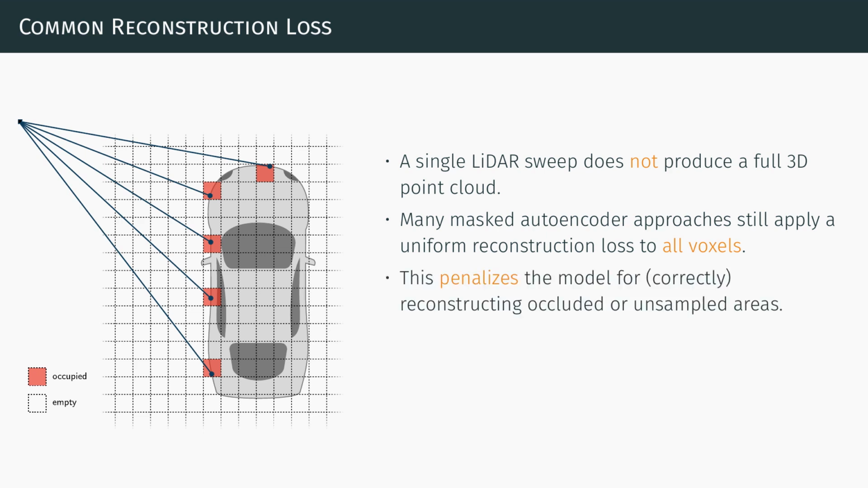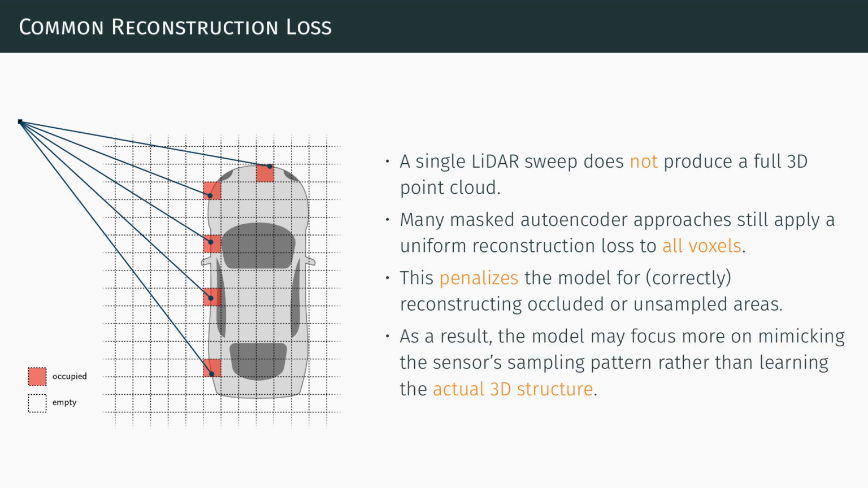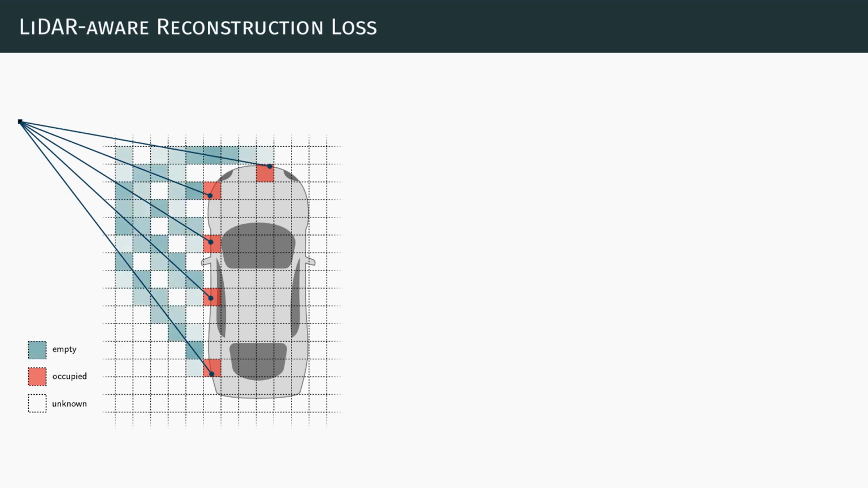However, this penalizes the model for potentially correctly reconstructing areas that are occluded or have not been sampled by the LiDAR beam. Consequently, the model might overly focus on replicating the sensor's sampling pattern, rather than learning the true underlying 3D structure. To mitigate this, we propose our LiDAR-aware reconstruction loss.